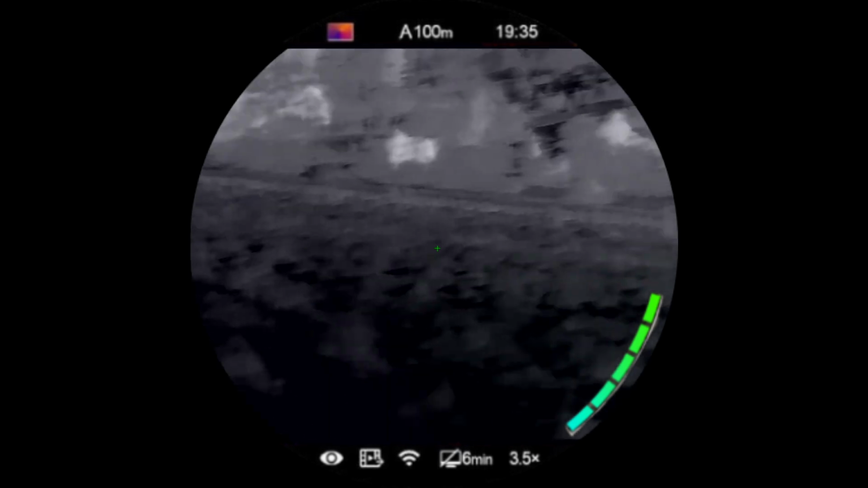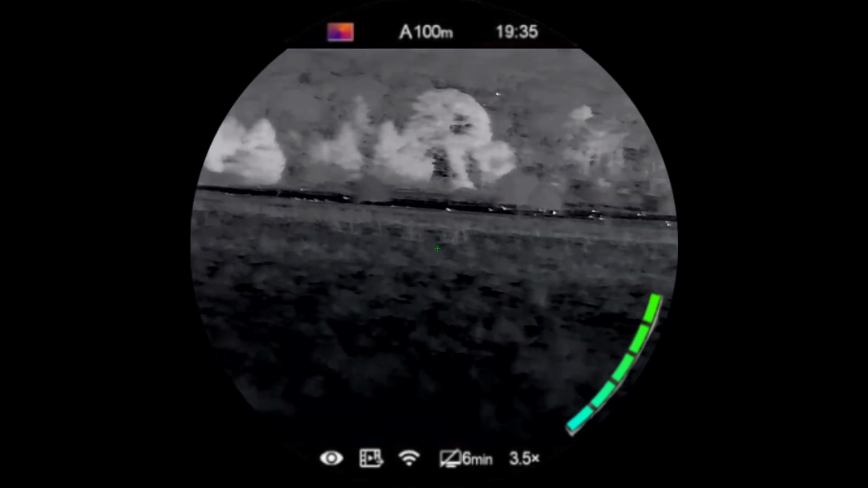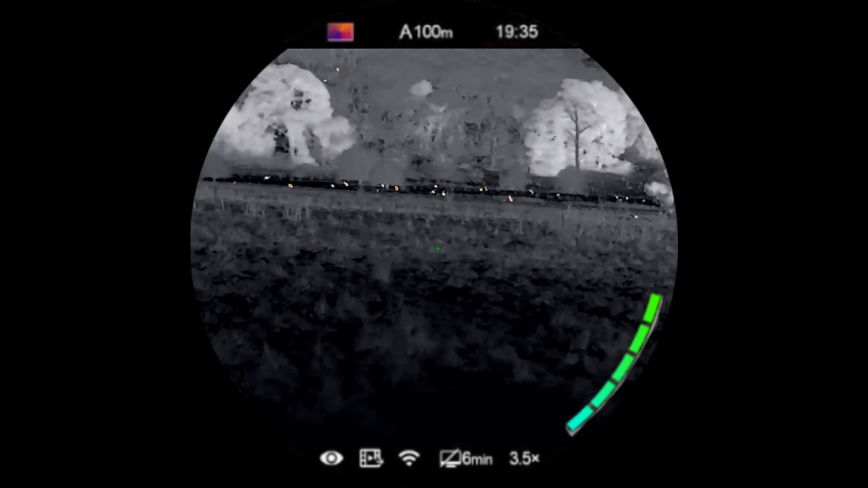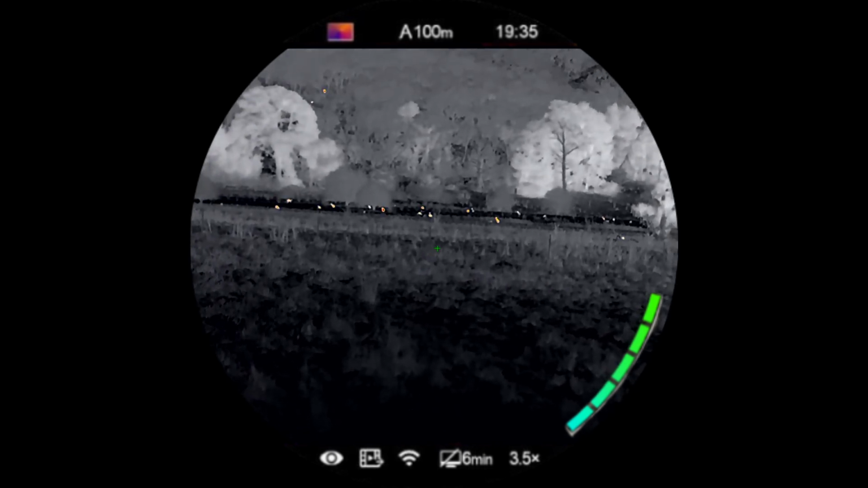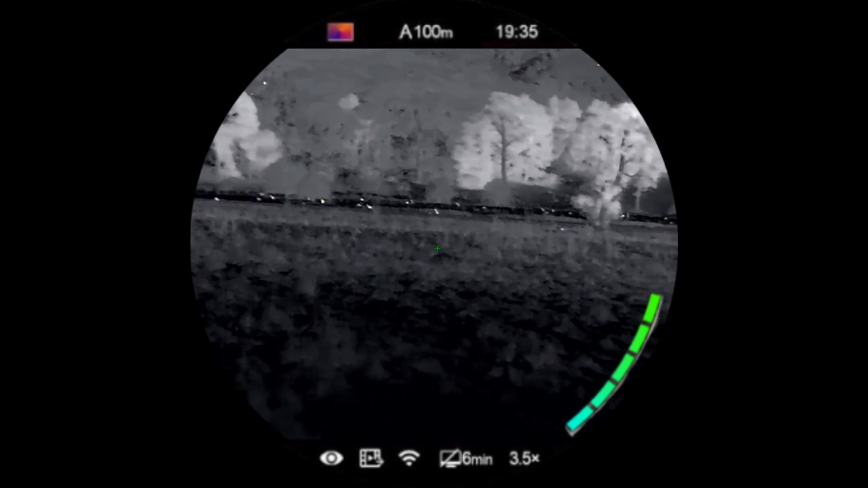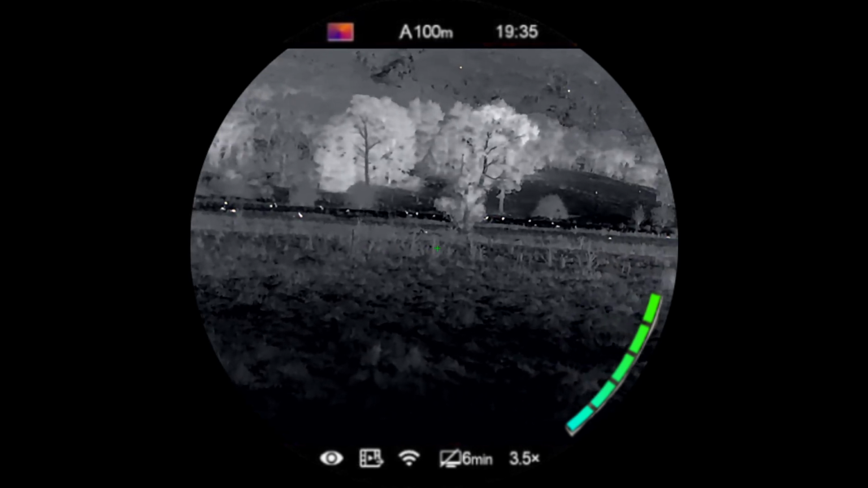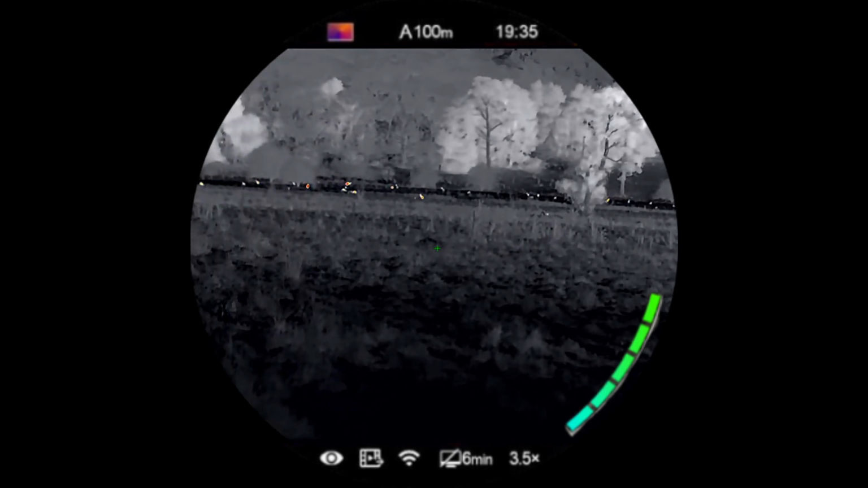Alright, you'll have to pardon my patience. I've been having issues with this tripod this evening, so I've got to sort that out, but I just had to make sure I was absolutely steady. I think that could be part of the reason why I missed those pigs earlier. Alright, let's go get this fox.